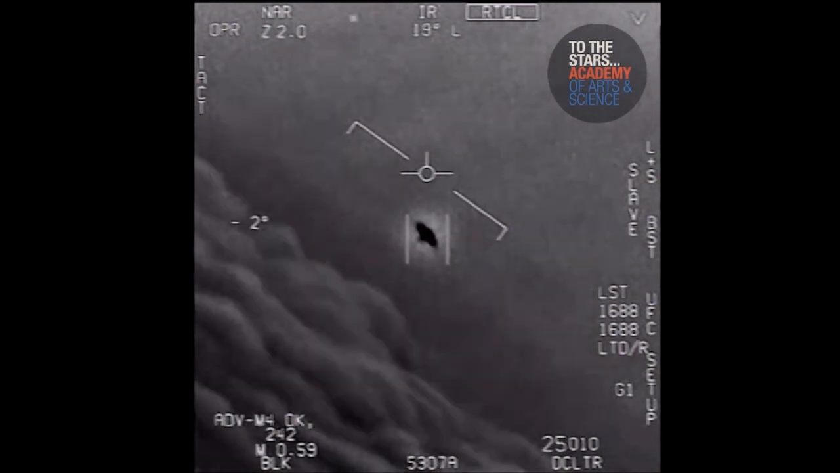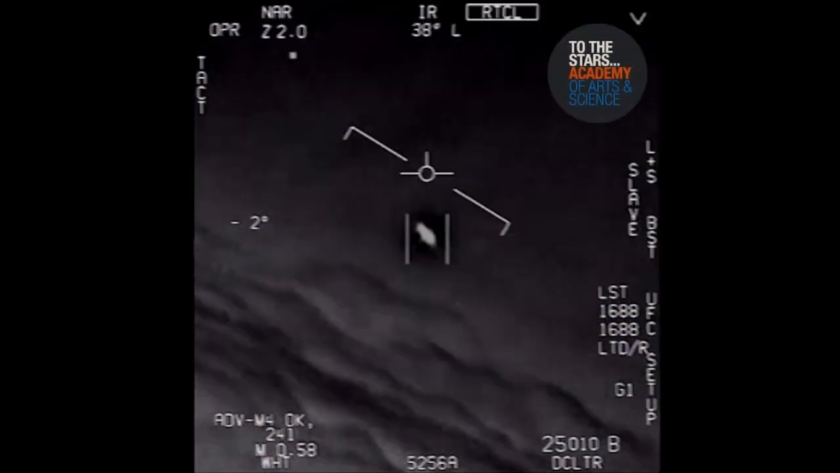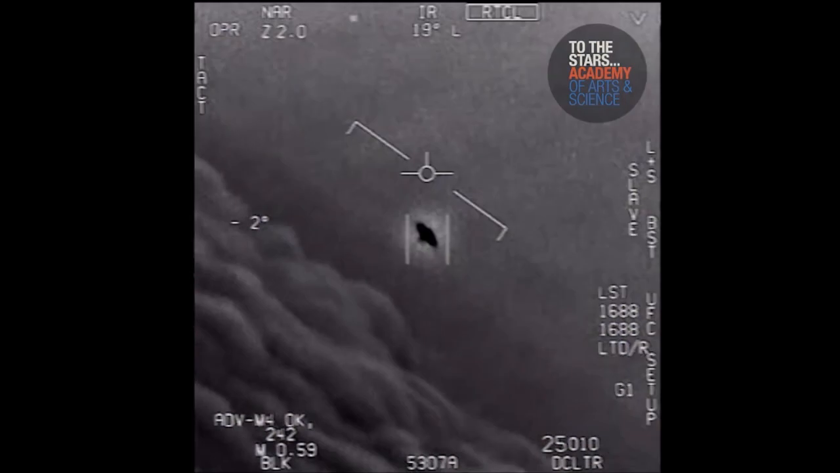So the pilot said that they are all going against the wind. So there are some people who claim that this might have been a weather balloon, but a weather balloon cannot go against the wind, especially when it is 120 knots. In addition to that, now the IR mode has been switched from white to black, and now the hot objects, instead of being white, can be seen in black. In addition to that, I would like to draw your attention to the object in focus.